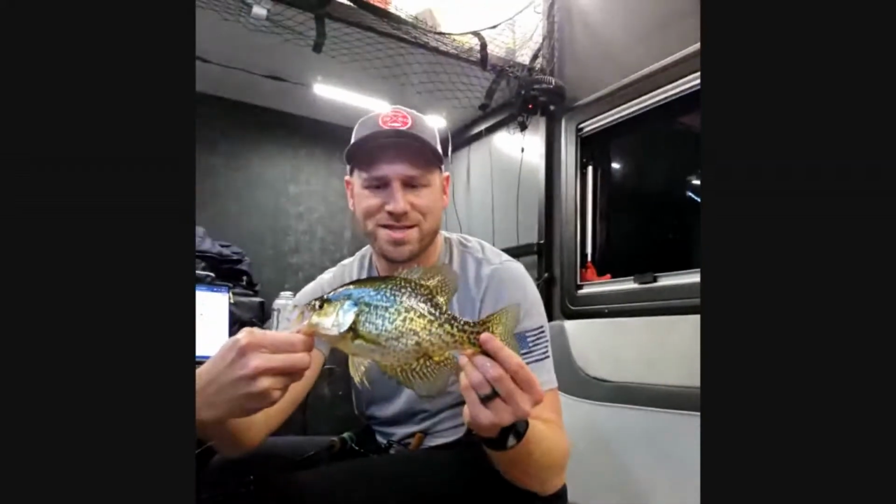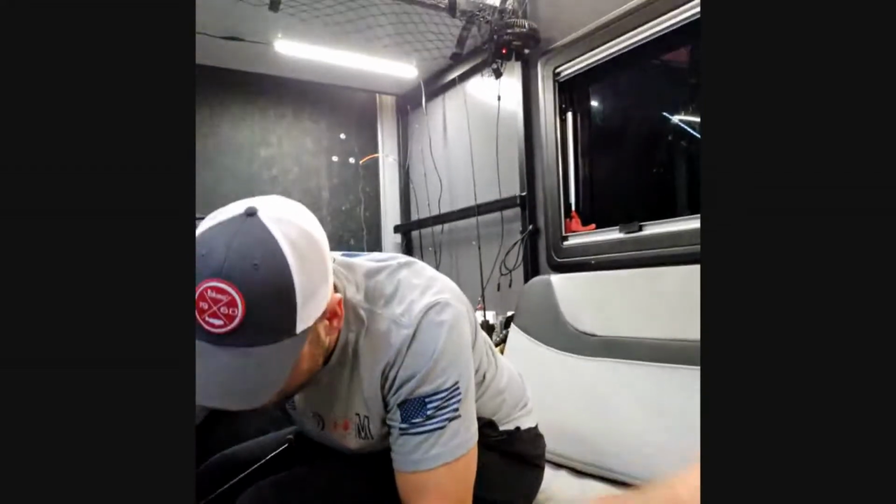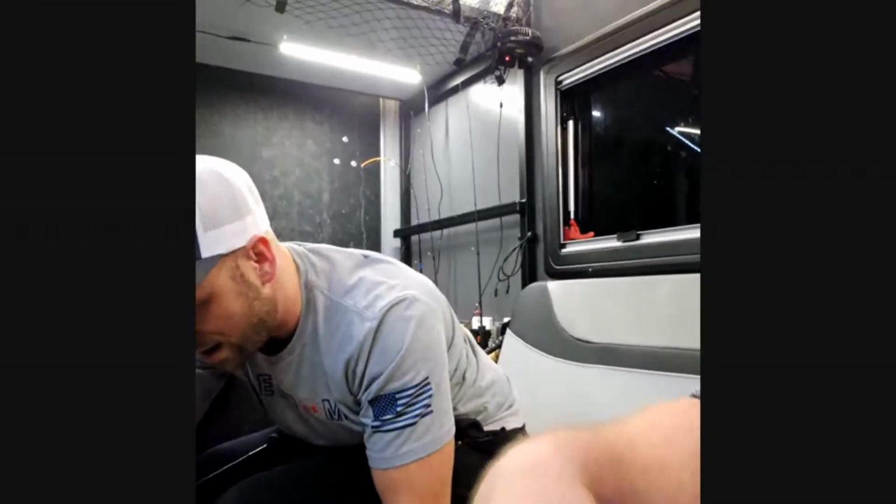Alex has got a crappie. This might be the biggest one. This might be the biggest fish of the night. Barely. It's probably about the same size as the first one. 11 and a half, 11 and 3/4. Gotta get this thing out of its mouth. Nice size crappie. Sorry, guys.